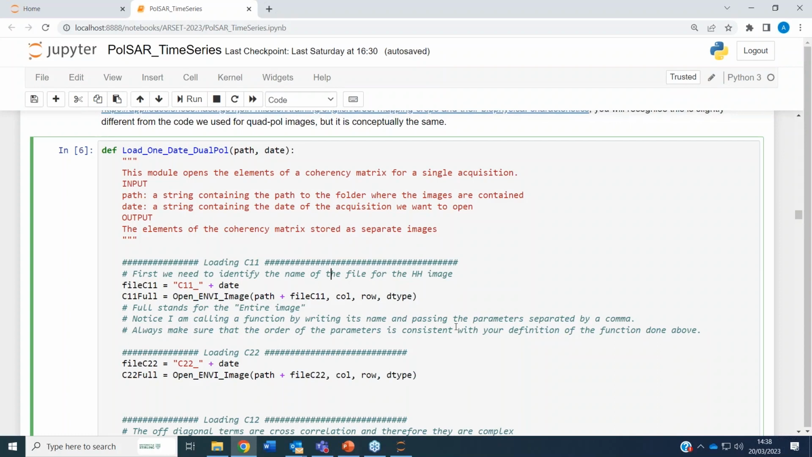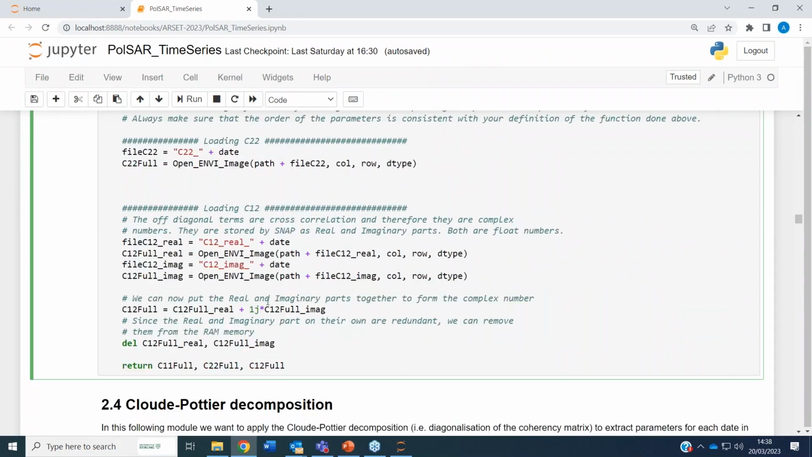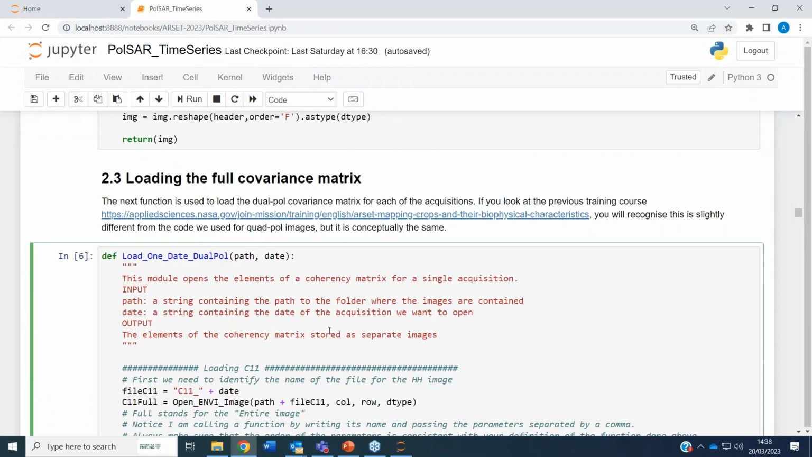These are 2x2 matrices where you have 3 independent images. 2 of them, the C11 and C22, are intensity of VV, intensity of VH. And the C12 is the cross correlation between the channel VV and VH. So they are complex. You have a real and imaginary part. The difference with what we were doing before is that now we are using Sentinel-1, which is a dual polarimetric satellite, dual polarimetric mode. So we have two channels.